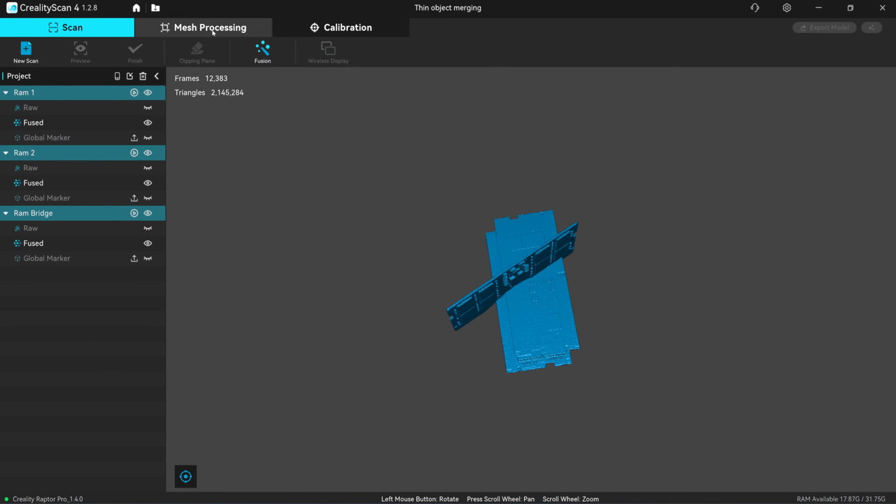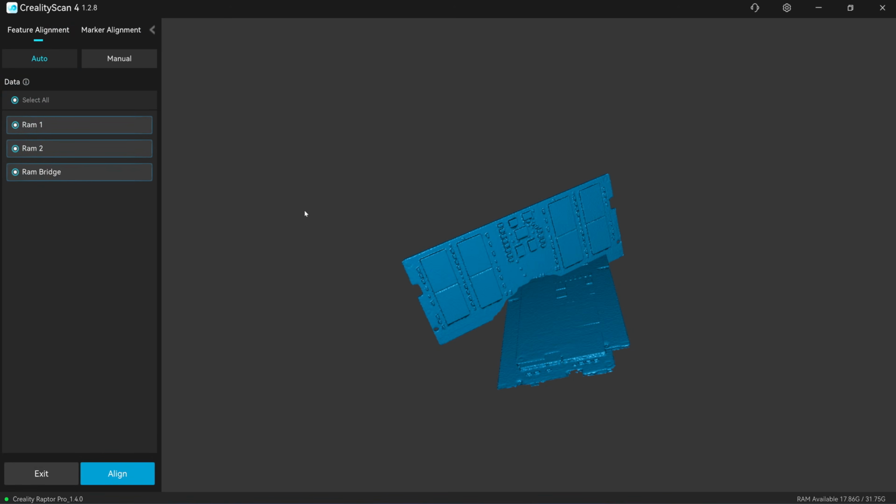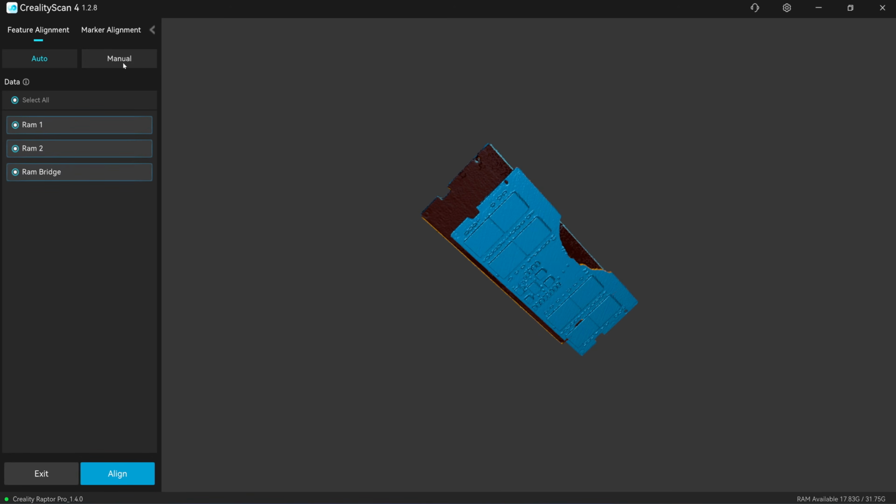I'll click on mesh processing, alignment. You can try using automatic alignment first. See here, it's not aligned properly. So you need to do a manual alignment.